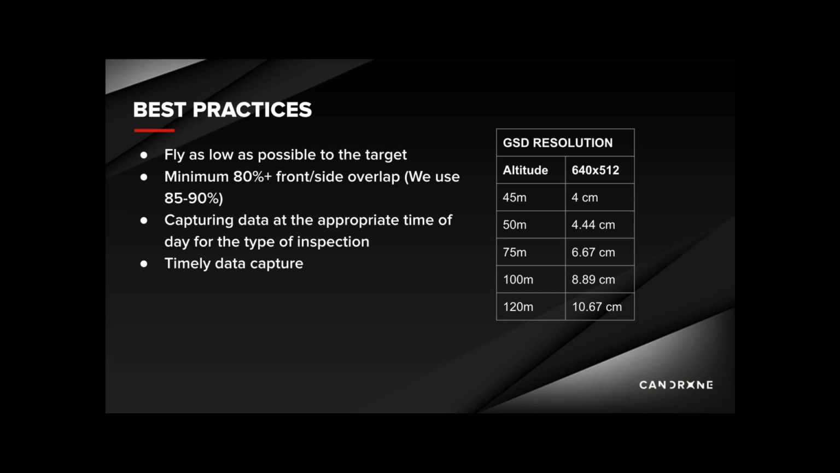The time of day when doing thermal data capture is important. There's a concept of delta T, which is the difference between the temperature of the object and the surrounding areas, and this value should be the greatest when doing thermal mapping. So for example, when you're doing a solar panel inspection, it's best to do it during the middle of the day when the sun is at its peak. This will heat up the panels to their peak and will allow any anomalies to show up better in your data.